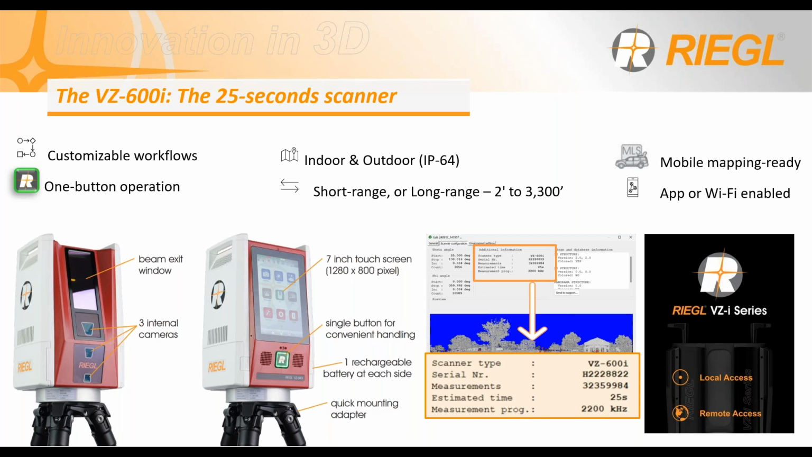At 6 millimeters at 10 meter range, or an eighth of an inch at a 32-foot distance, one single scan position delivers a point cloud of over 30 million points or measurements on the 2200 kilohertz program, right? That means it can measure 2.2 million times per second. The results are very crisp, and it will deliver a very dense point cloud.